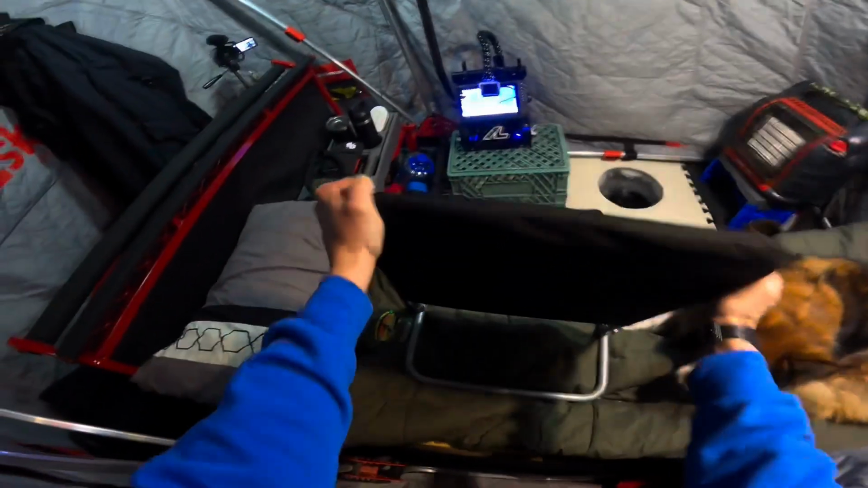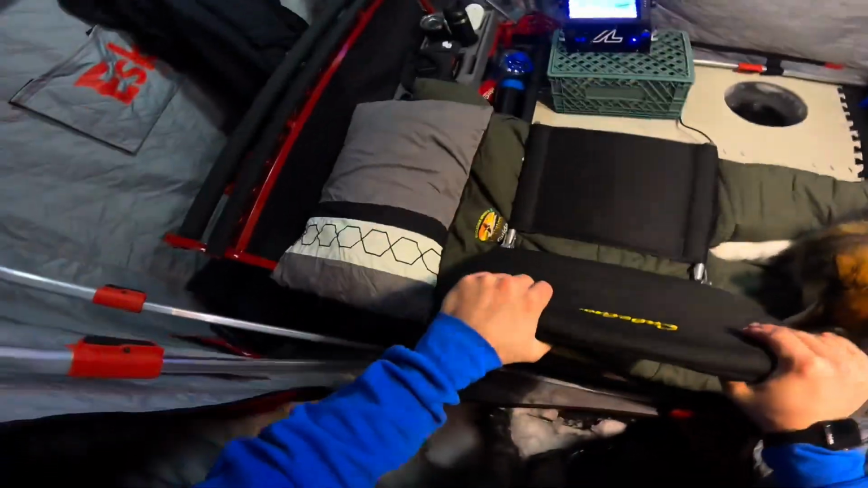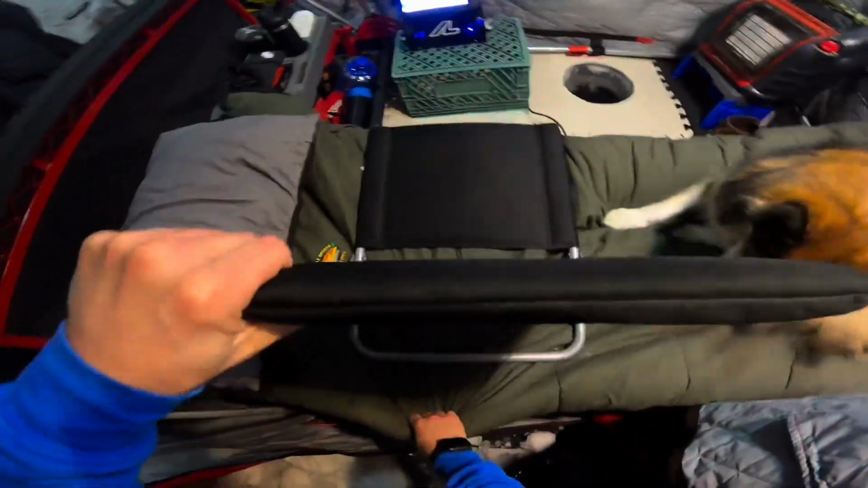But yeah, that's the shack out here tonight. Gonna set up the cot in probably an hour or two. Get comfy, watch a movie on the iPad, I think. And the cot chair. There we go. Ace, you're hogging around already, hey? That's okay. Long day.